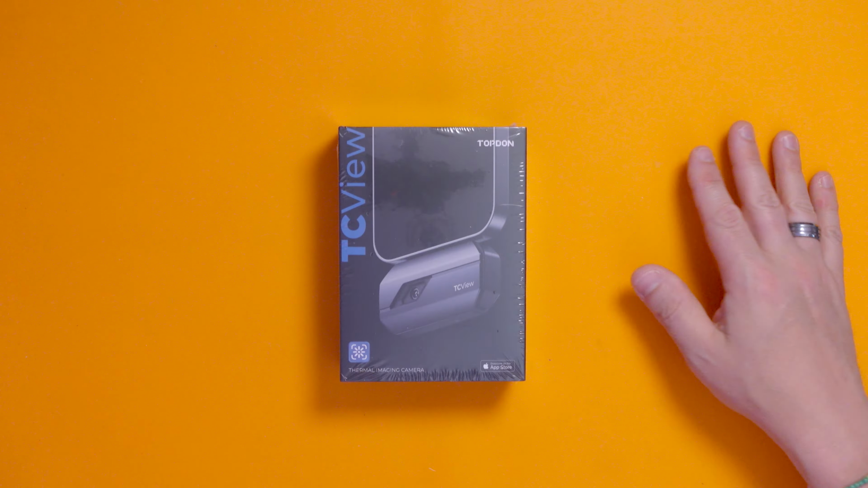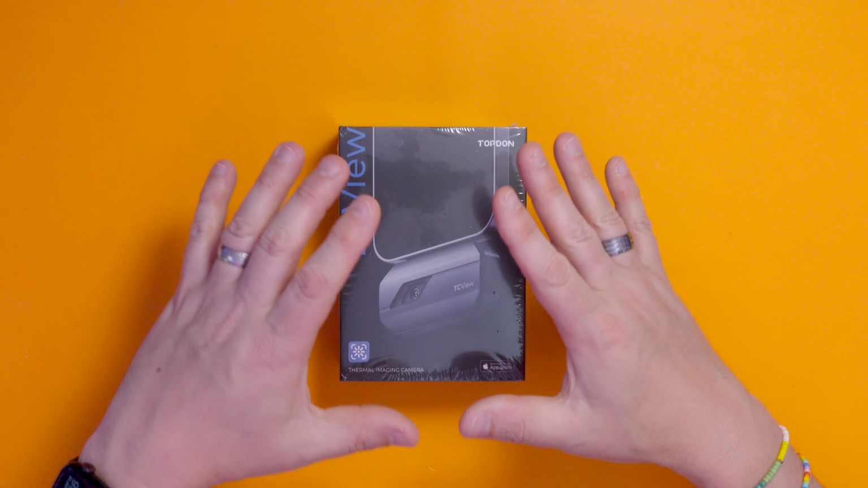Now, if you watch channels like My Mate Vince and The Coder and lots of Fix-It channels, you might have seen these kinds of devices before. Basically, it's a thermal imaging camera, and it allows you to see the heat of different things in the frame of the picture, and it will tell you how hot they are.